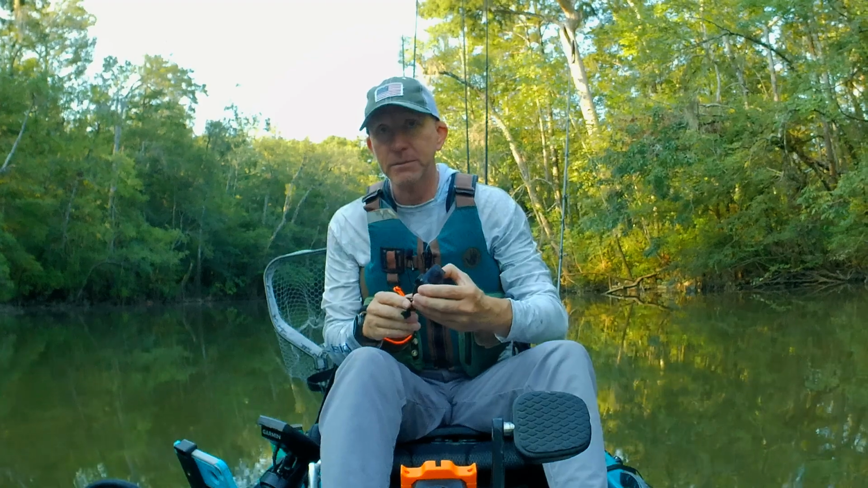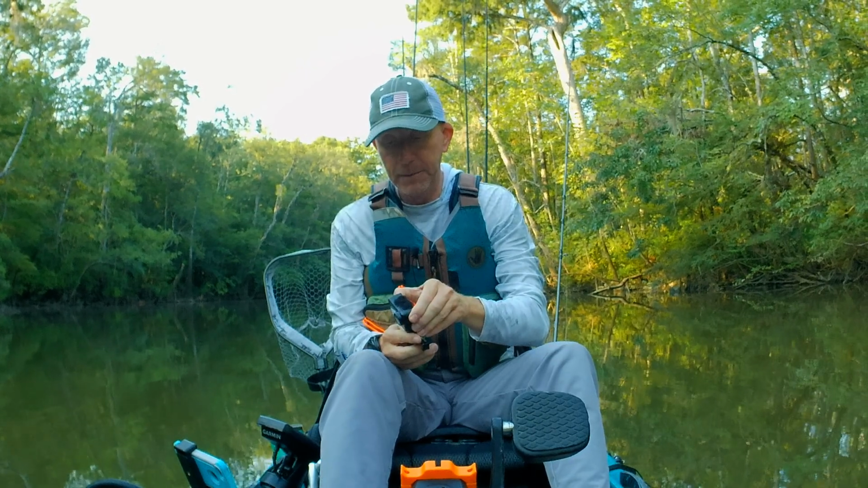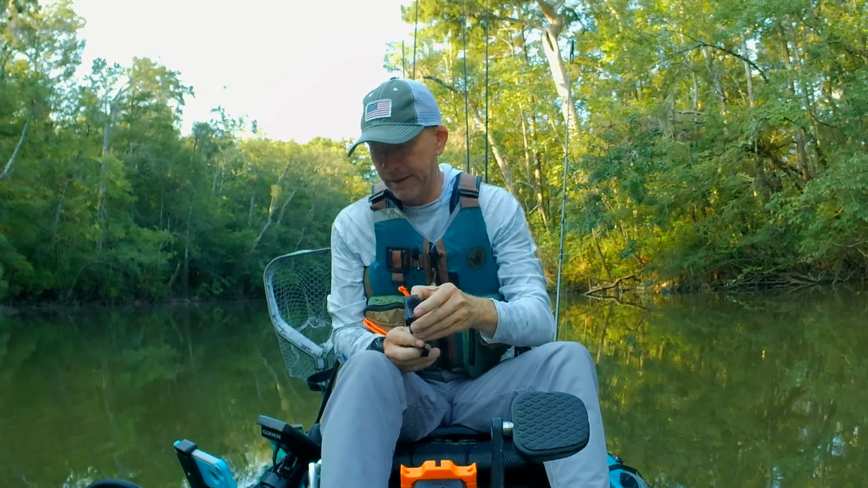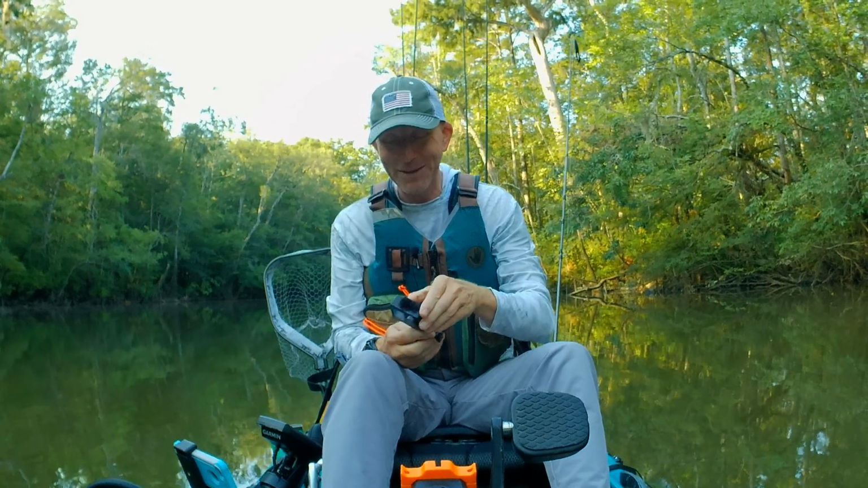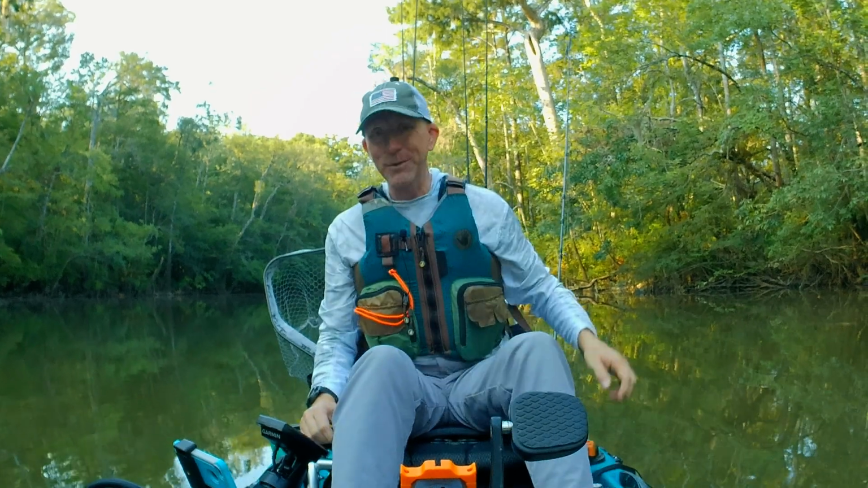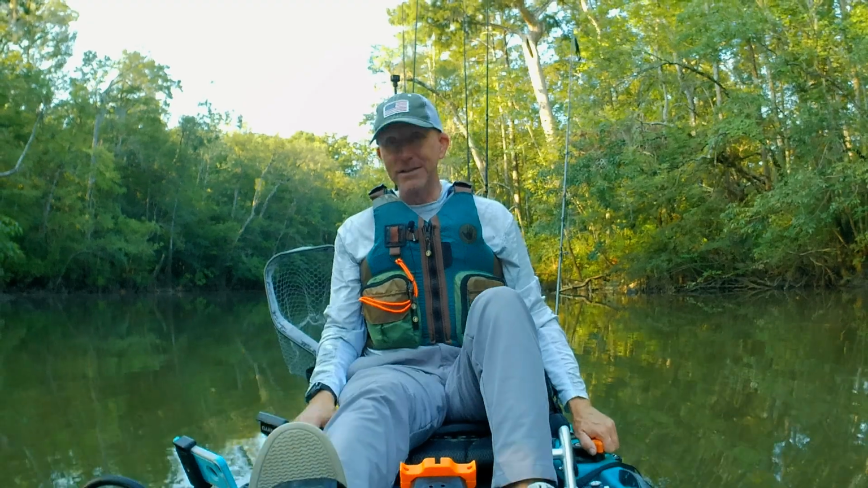I find that the transducer for the Garmin just seems to provide me more feedback. It tends to provide me more detail, and I obviously like that aspect of it. Even though I don't know what it all is, I do intend on learning it at some point in the future. I do want to know what all of that means so that I can fully utilize this device.